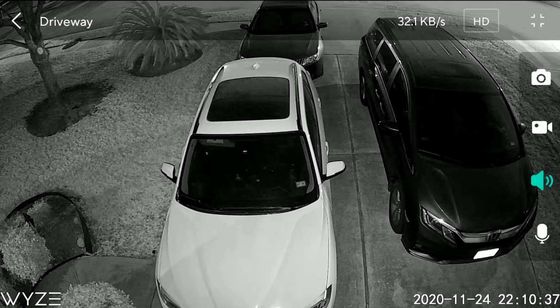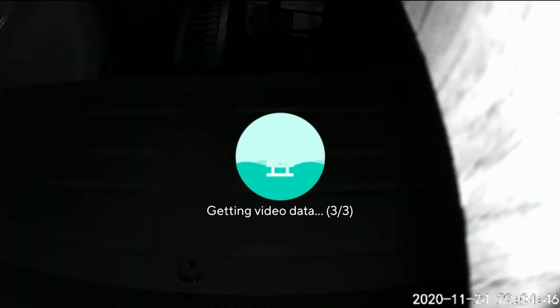Let's see if I can compare it with what it was on V2. Here we go. So as you can see, this is how it used to look. Now there is some kind of reflection here. This is because of the casing that it was in. The casing didn't have anything in front of the lens, but I think this is from the reflection of infrared light from the top of the casing. But in any case, you can tell the difference in picture quality between this and V3.